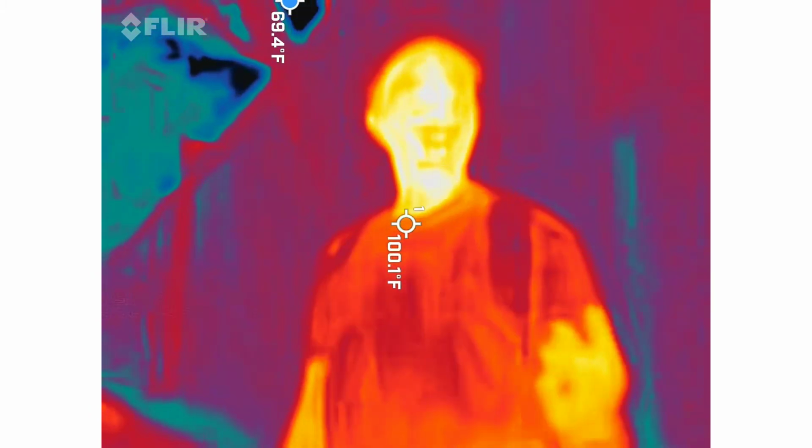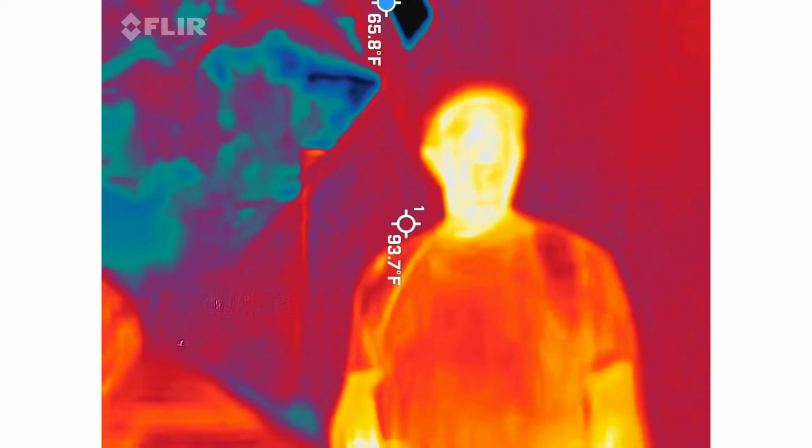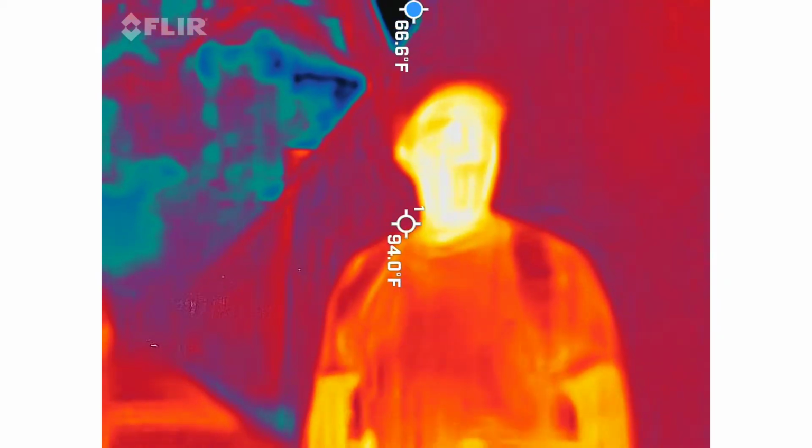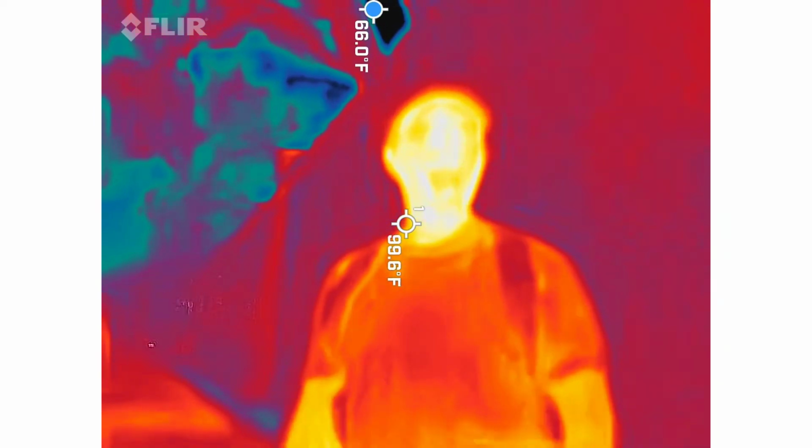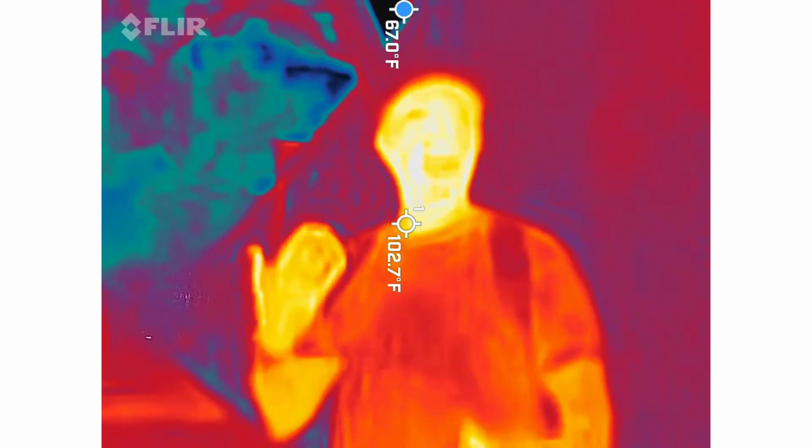But we're going to talk about those cameras really fast. So you're going to try to do 2 things for us with your camera. I just told you not to film people, but I do want you to film one of us at all times. Our skin temperature is going to be the warmest thing out here. That gives us an array of color on your screen, and it is much easier to find cold spots when there's a 97 to 99 degree person out here.